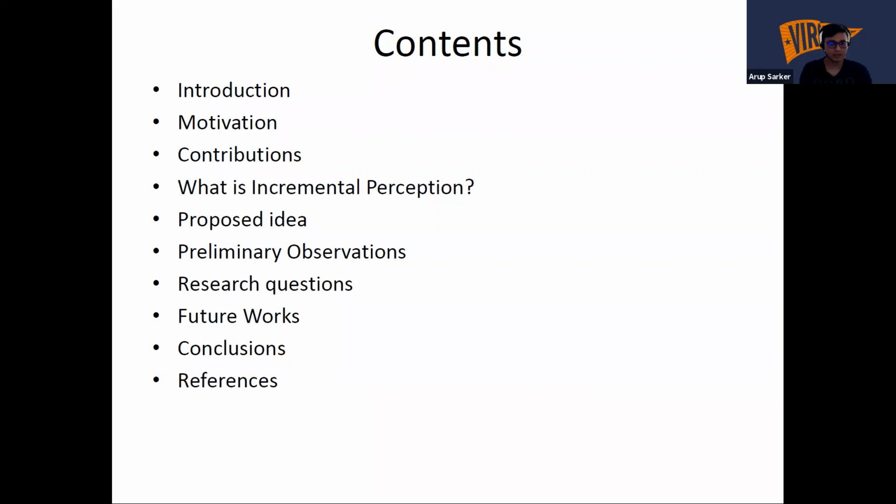So this is the whole content. First, I'm going to present the introduction, motivations, and the contributions. Then I'm going to describe what incremental perception is, and after that I will describe in detail our proposed idea. Then I will show a little bit about preliminary observations, and we have introduced some research questions, and there are some future works.